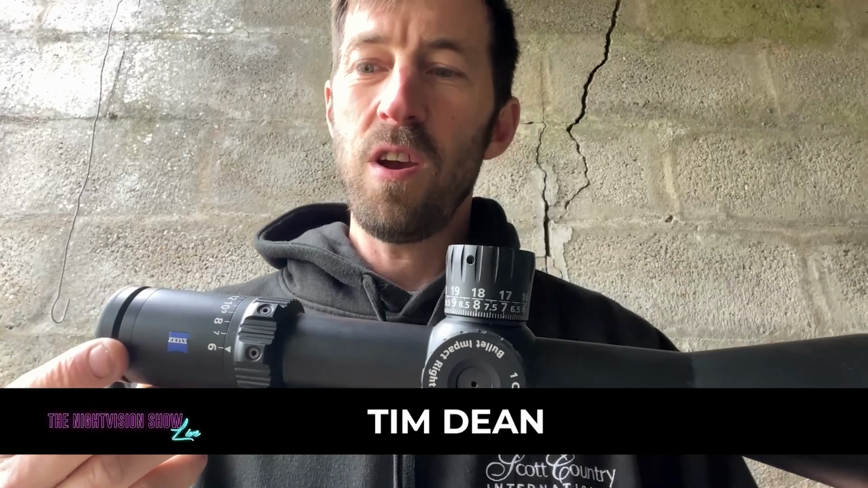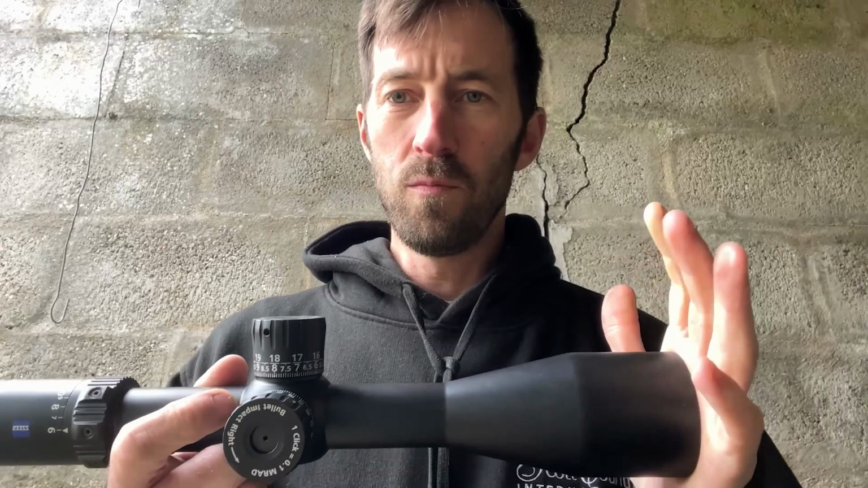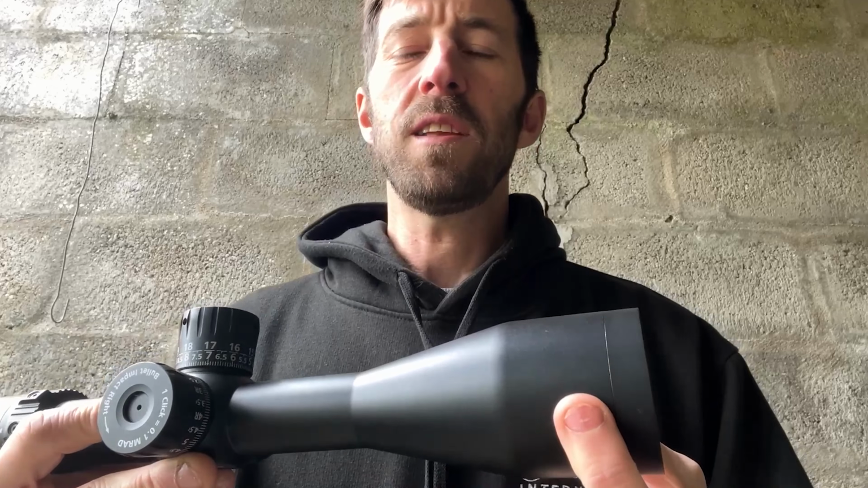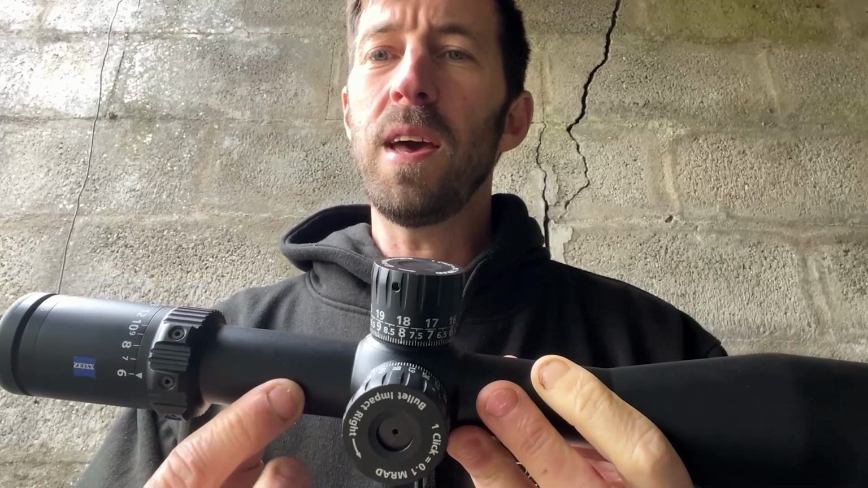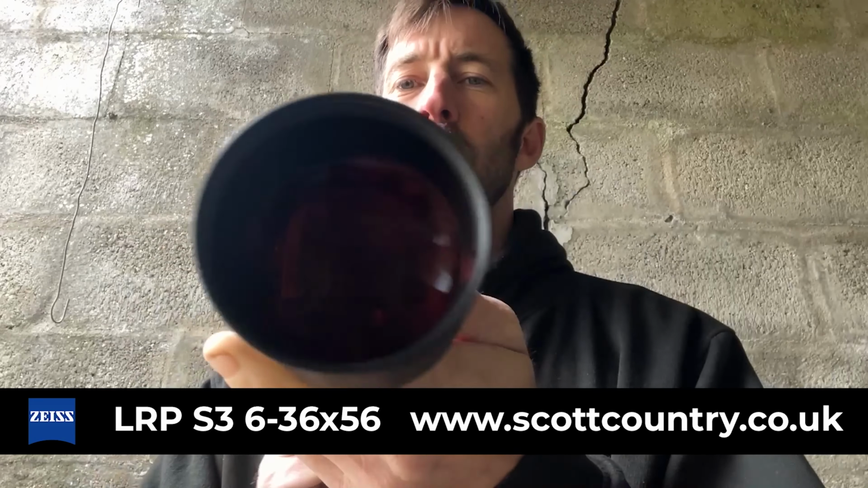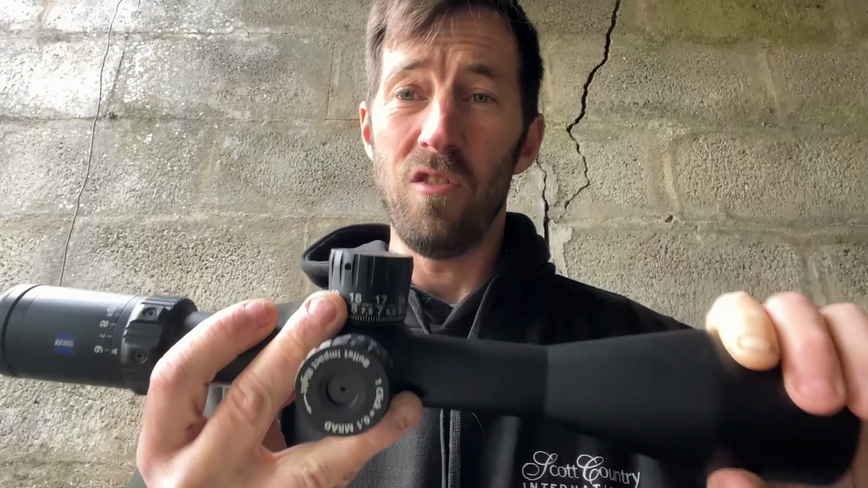Hiya, Tim from Scott Country International, and today we're going to talk about the Zeiss LRP S3. This is the 6-36 by 56 version. So just a bit of a walk around the scope, starting at the objective end. It's obviously a 56mm objective end, running down into a 34mm main tube, down onto your eyepiece. Again, both lenses are coated in the Zeiss T* coating to allow maximum light transmission, up to 90% light transmission through them, and the glass in this is just unreal. It is amazing. It's the clearest thing I've ever seen.